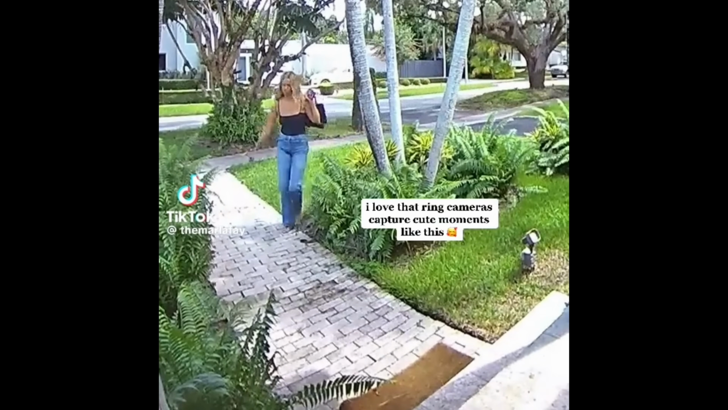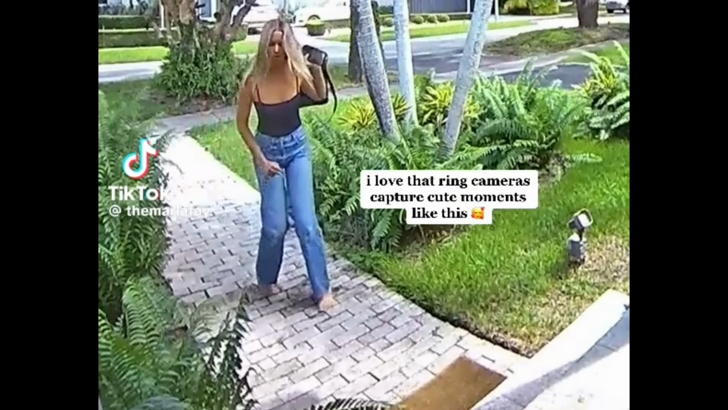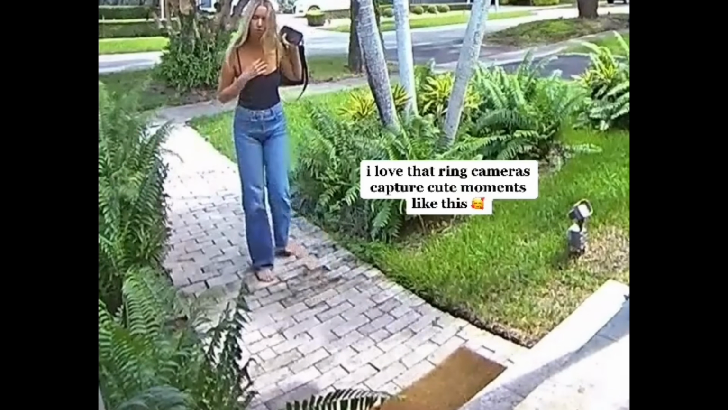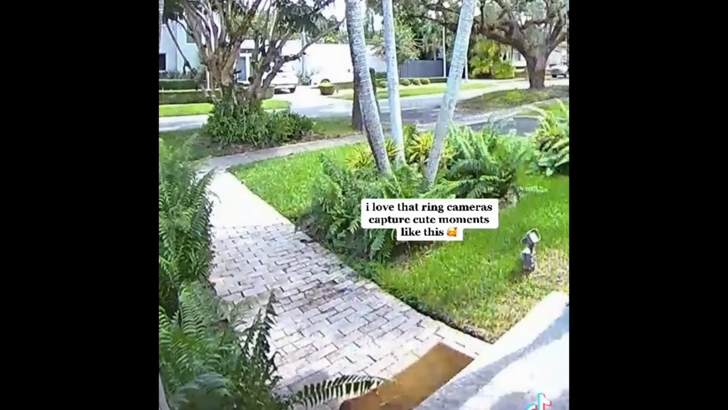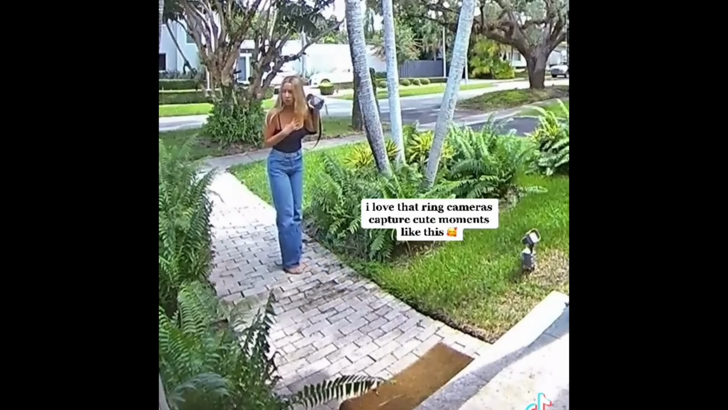Right before she reaches the porch, a pretty decent-sized snake pops out and slithers quickly across the path, right in front of her. She's lucky she didn't step on it, especially because she's not wearing any shoes. But you can see it definitely shocked her, but she shakes it off and quickly goes inside.